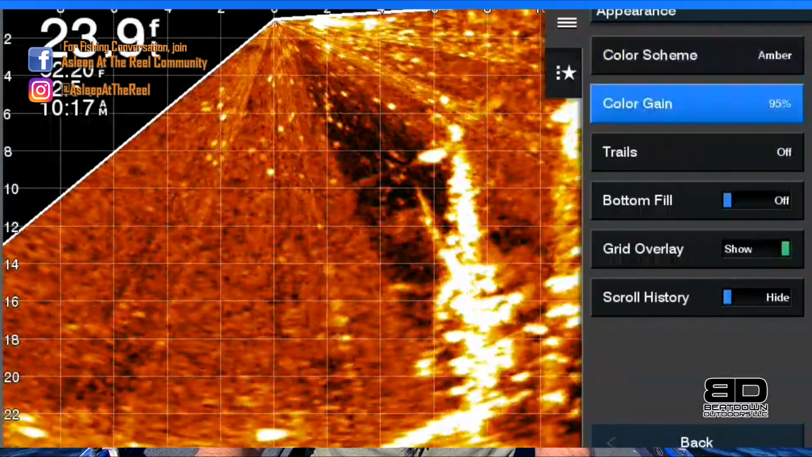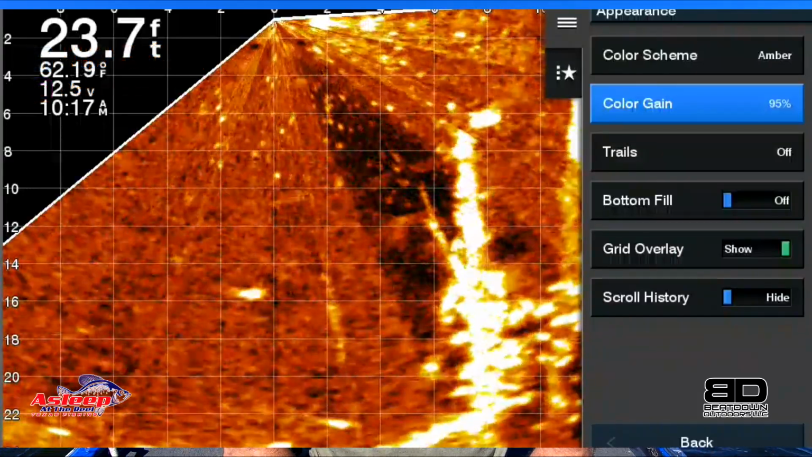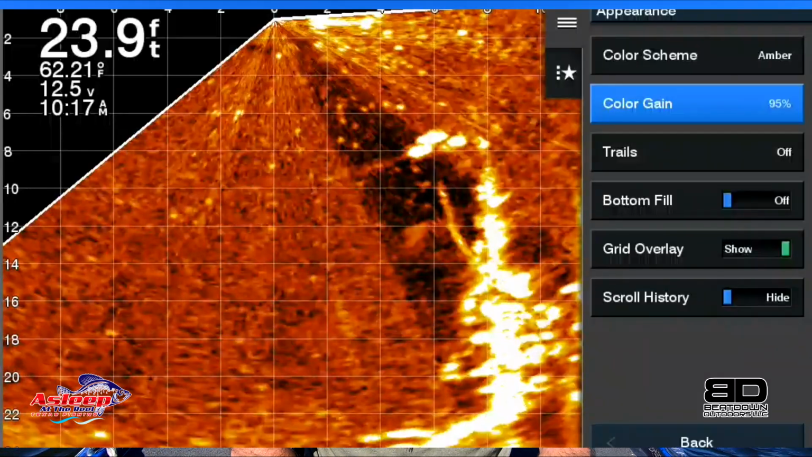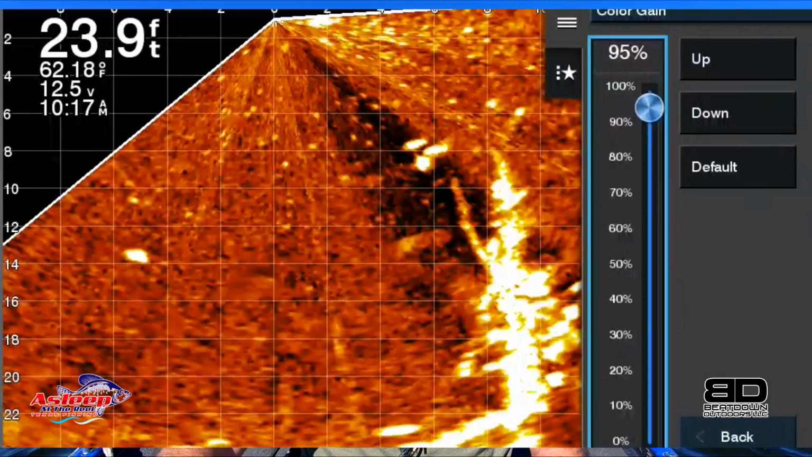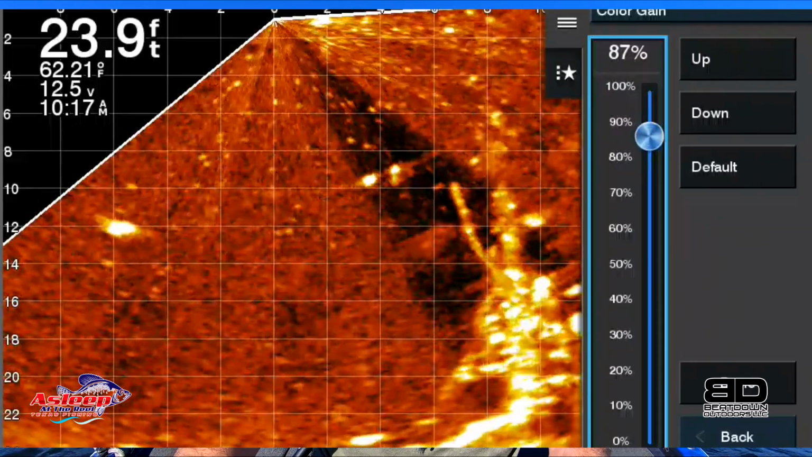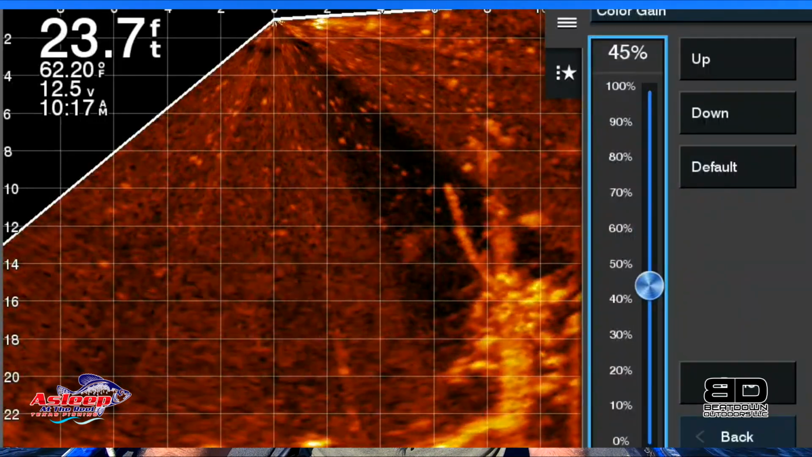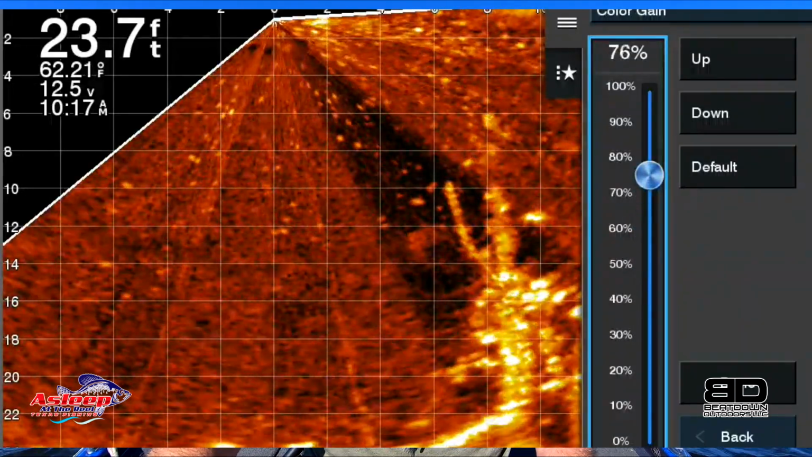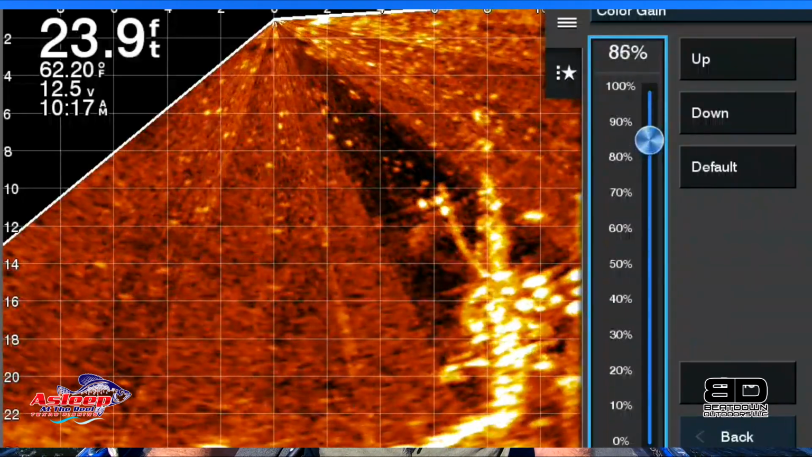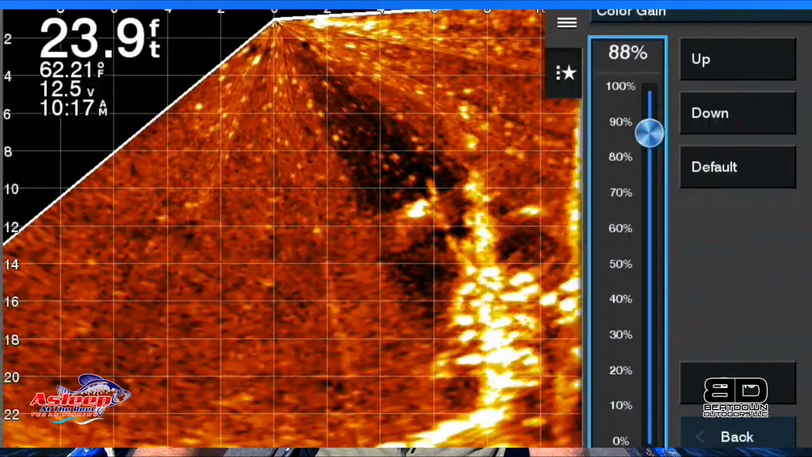All right, color gain. This is one thing that a lot of people don't ever mess with. I believe default it comes somewhere in the 40s. I pop mine up to 95. And I will come change this periodically, but this is going to be pretty much what I set it on. So if you look at the screen, it's getting darker and darker. My hot spots are going away. I want to see those suckers. So I'm going to pop that. In this case, I'm going to go ahead and pop it right there about 86. And we'll do about, yeah, 88.